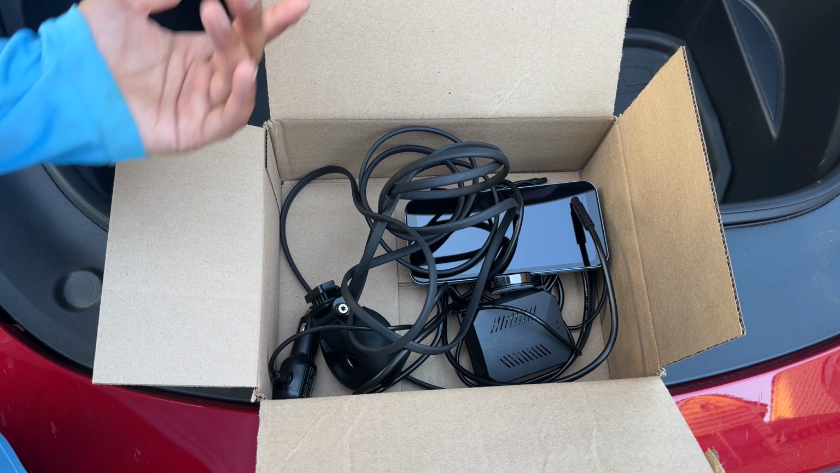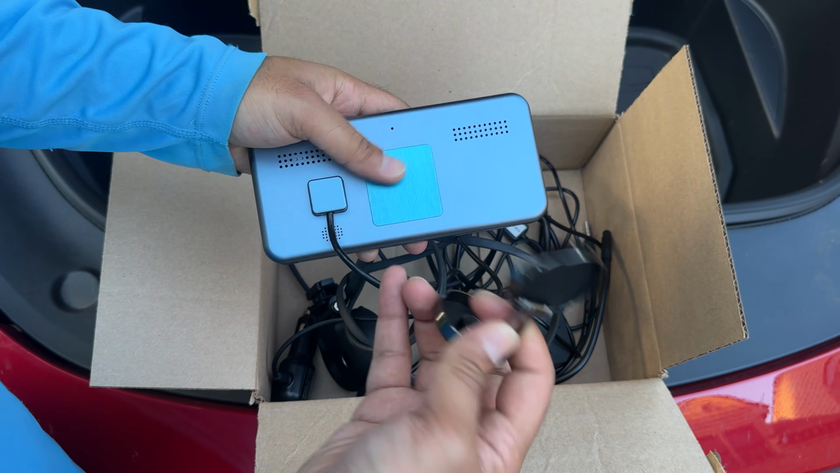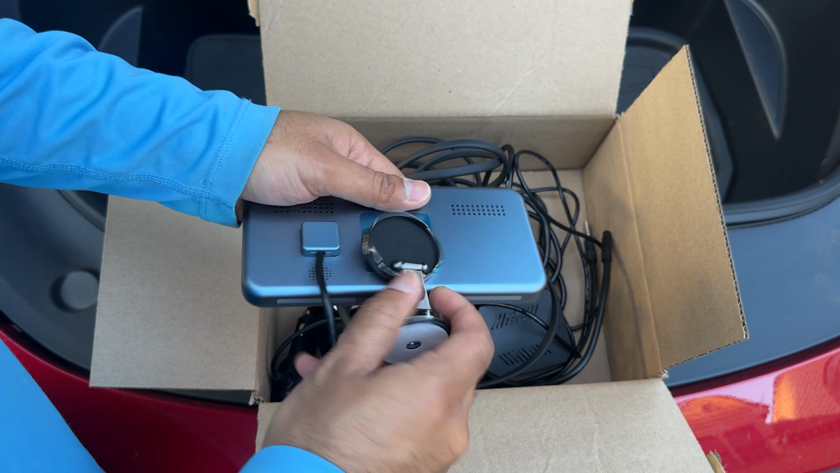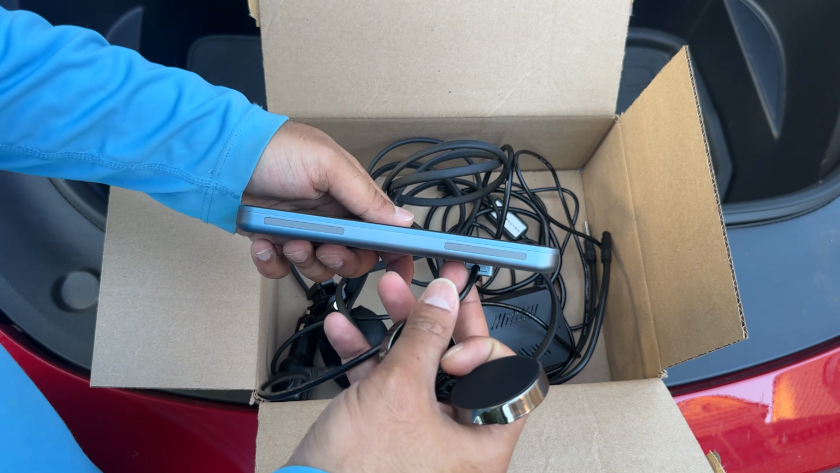It's actually a very straightforward setup. It doesn't involve much. They send you a screen here. They send you a mount. This is a magnetic mount. You just paste this on your dash, or you can use your own phone mount. This is the screen. As I said, it has a magnet, and this is it. There's the screen there.